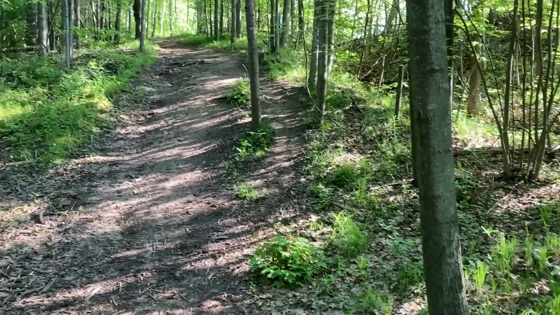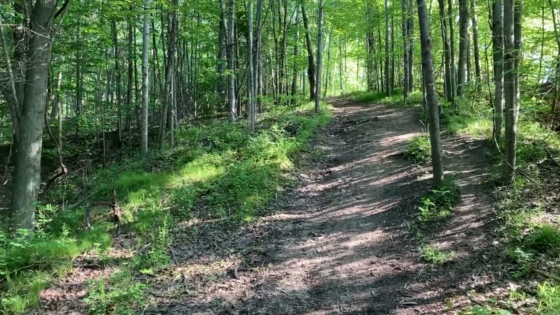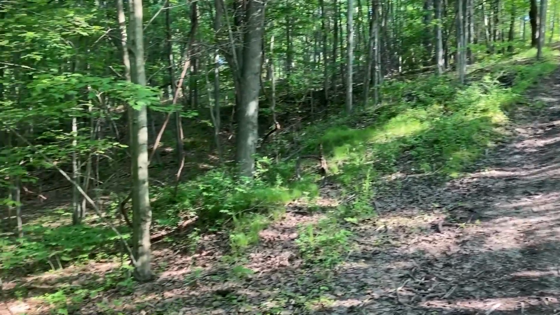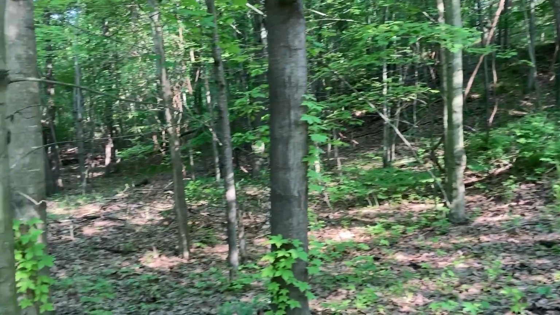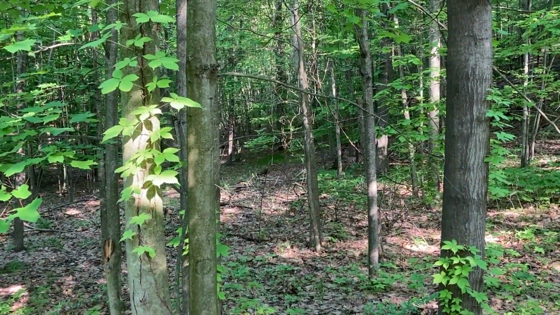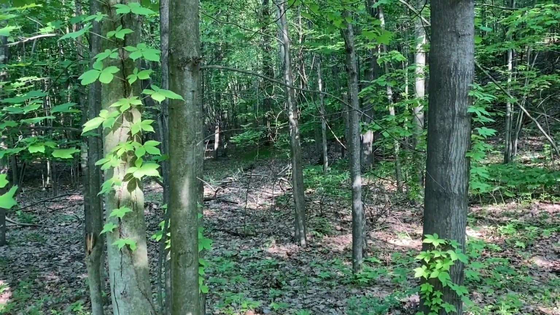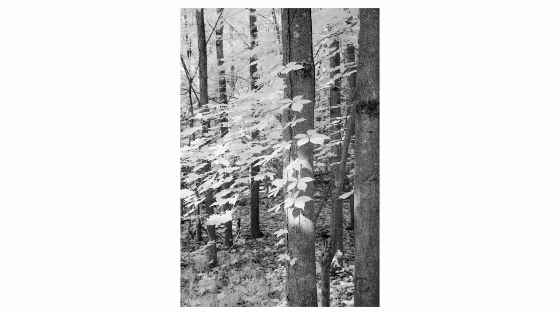While I contemplate climbing this hill, I'll take a short breather and photograph the light hitting the leaves of this vine climbing up this tree. See you at the top.